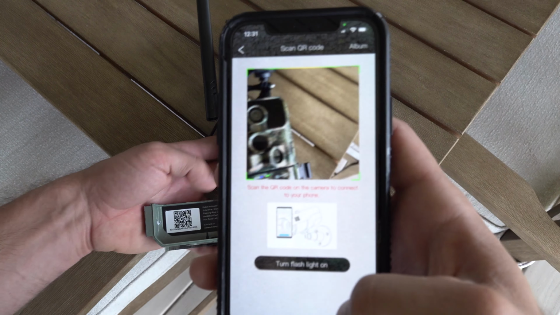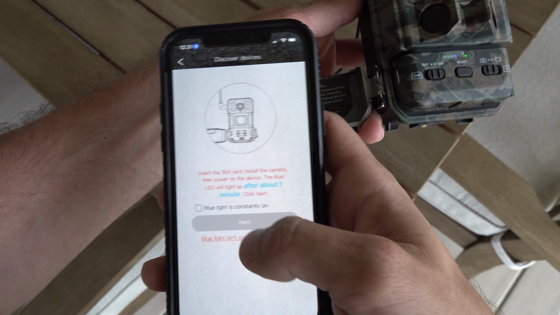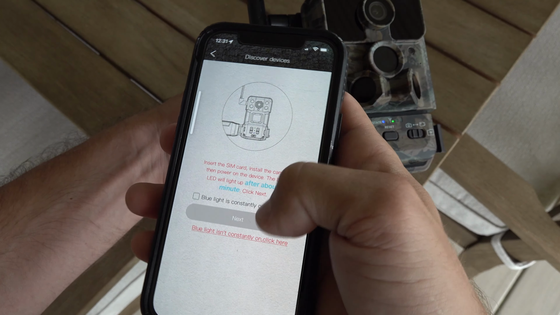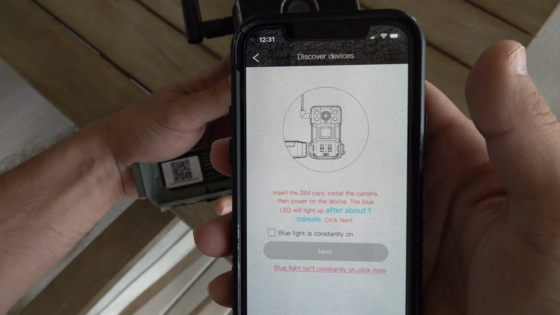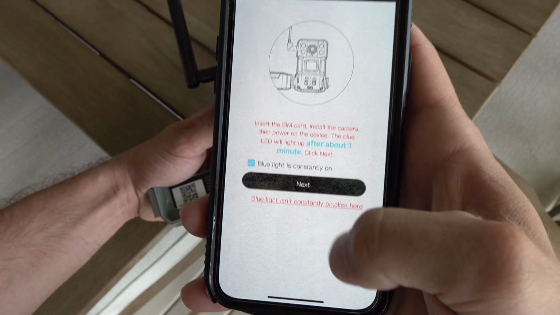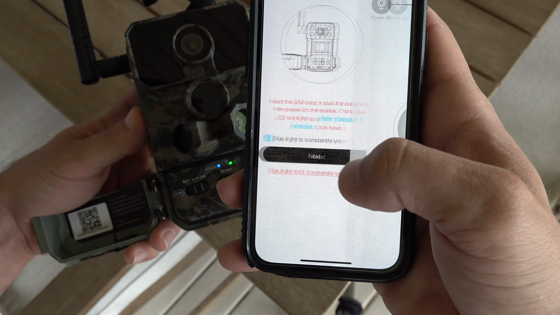Now we're going to go ahead and scan this code. Insert the SIM card, install the camera, install the antenna, then power on the device. The blue LED will light up. After about 1 minute, click Next. Click blue light is constantly on. You can see the blue light is constantly on. Next.